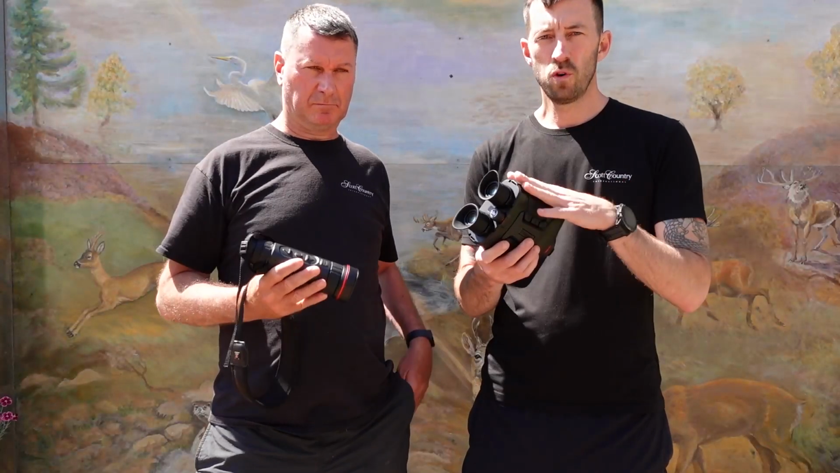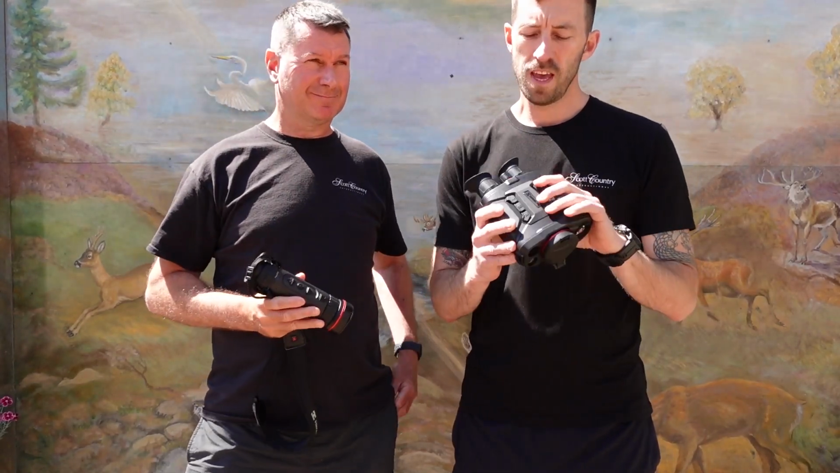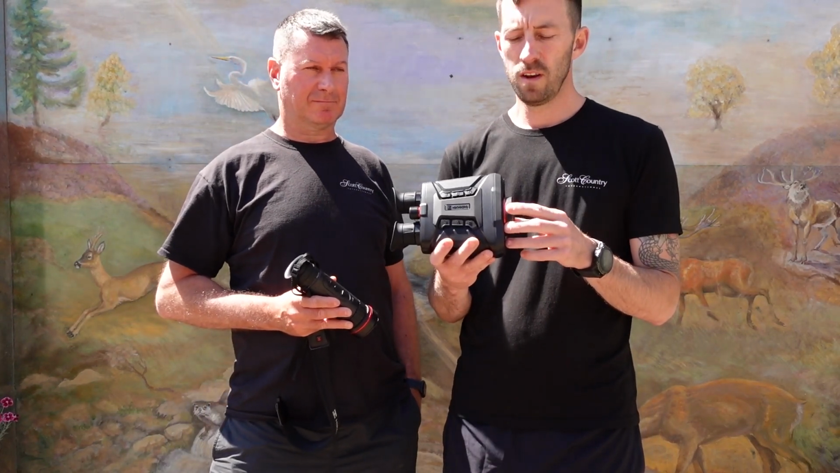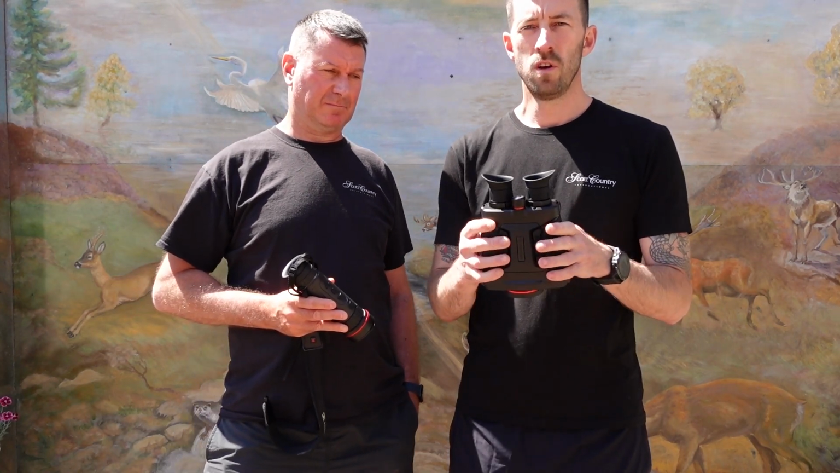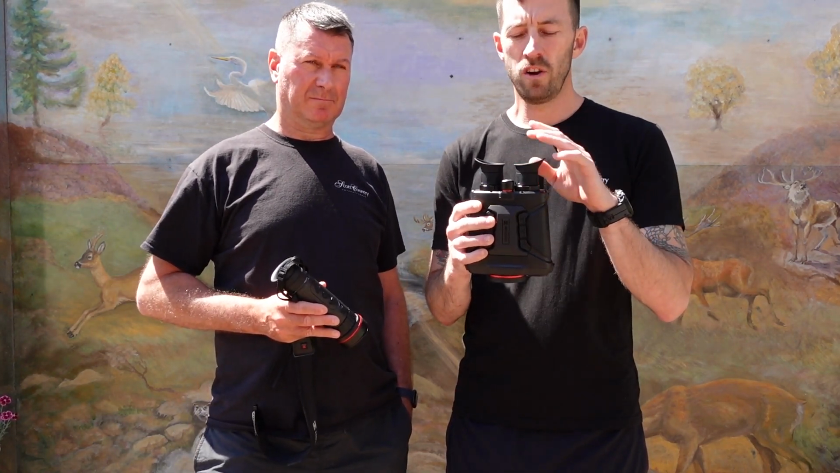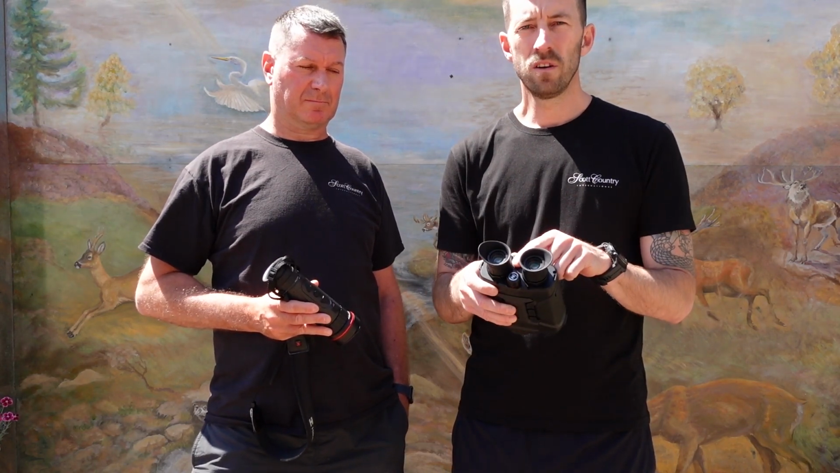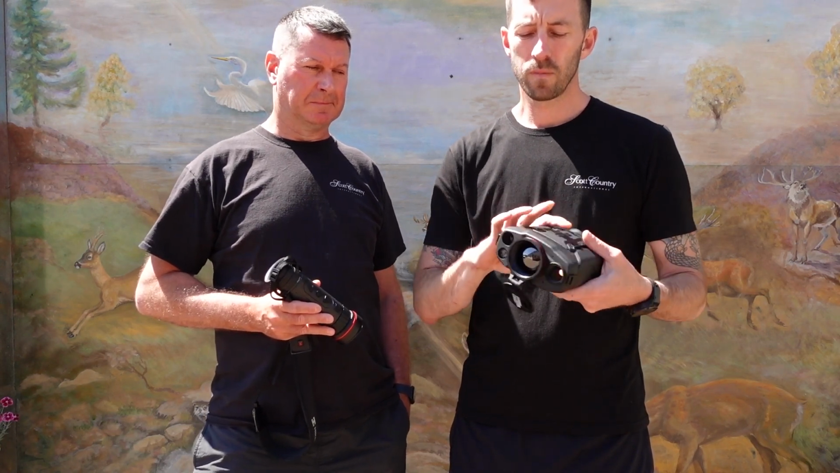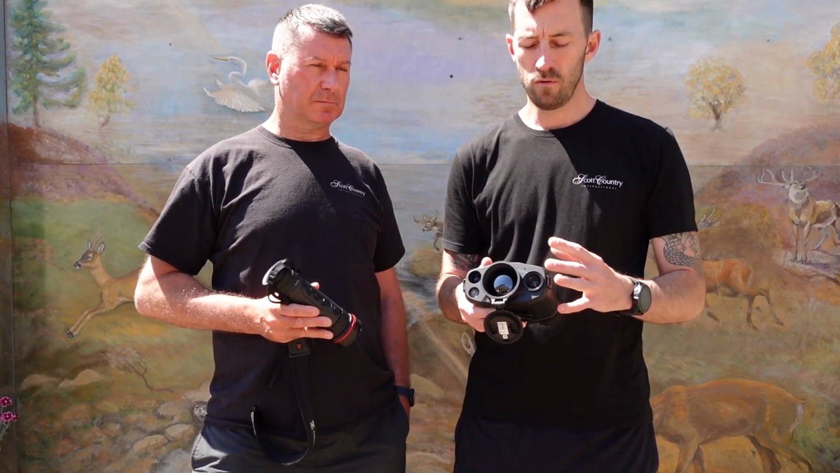Now, I'll talk about the Raptor quickly, and then Richard will talk about the FQ50 Pro. So what you get in this is a 640 by 512 resolution, sub 20 millikelvin NETD, and the beauty of the Raptor is in a binocular configuration, so you're using two eyes and not getting that eye strain that you would with a thermal monocular. It's got a PIR sensor, so once you take your face away, it will go into auto standby. Again, you've got a daytime channel, a laser rangefinder, and a nighttime channel, so it's all bases covered really in one package.